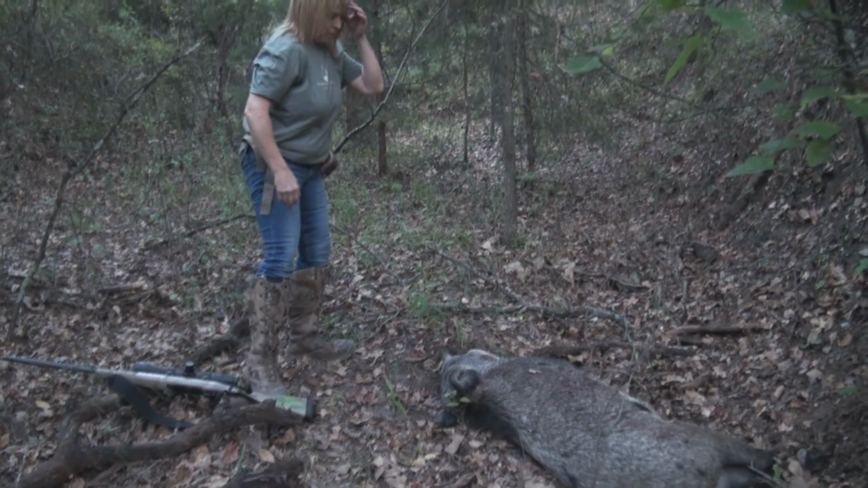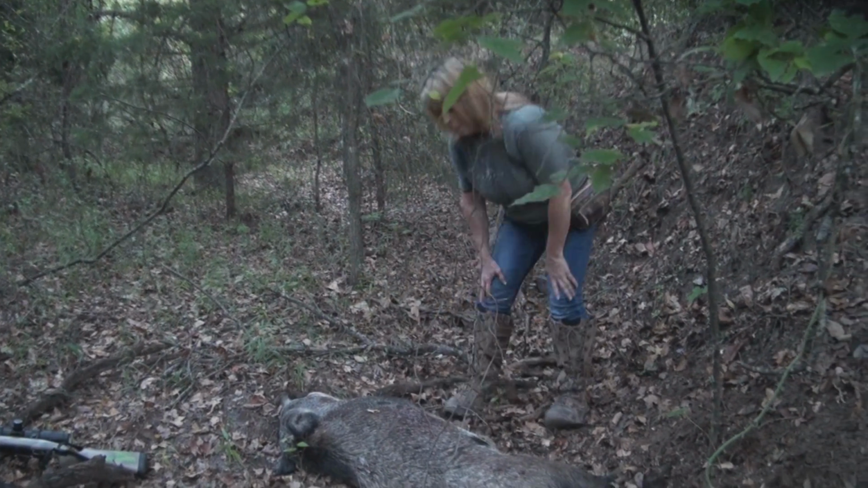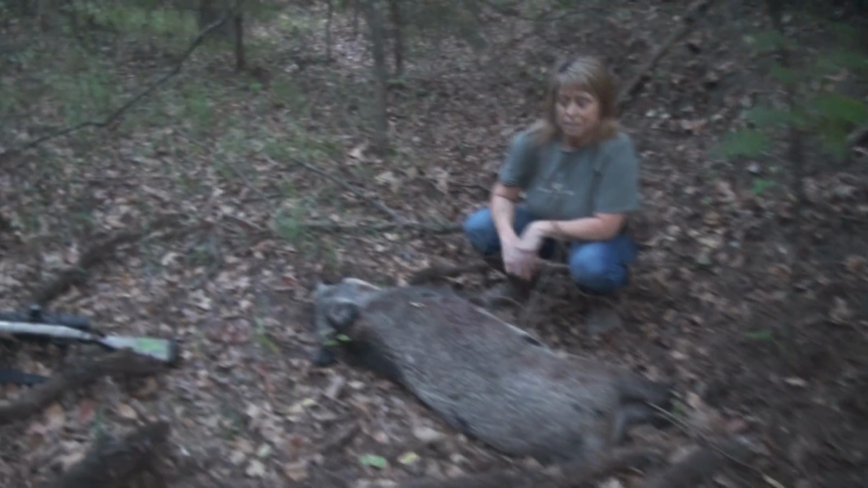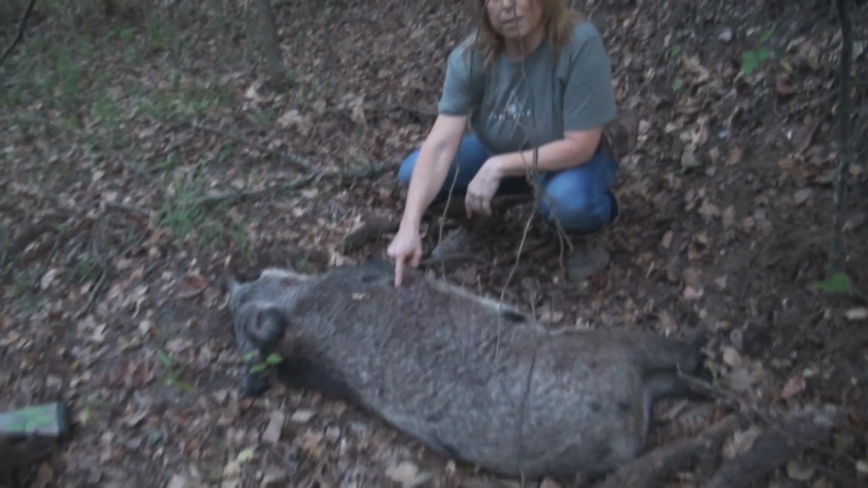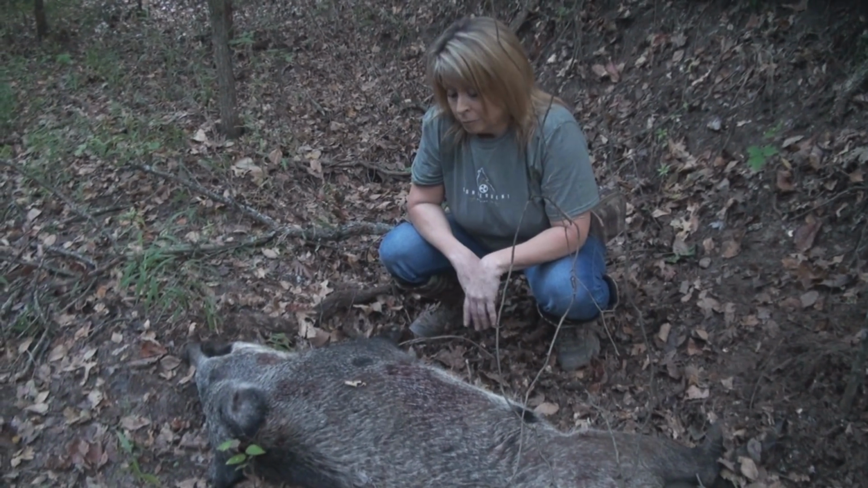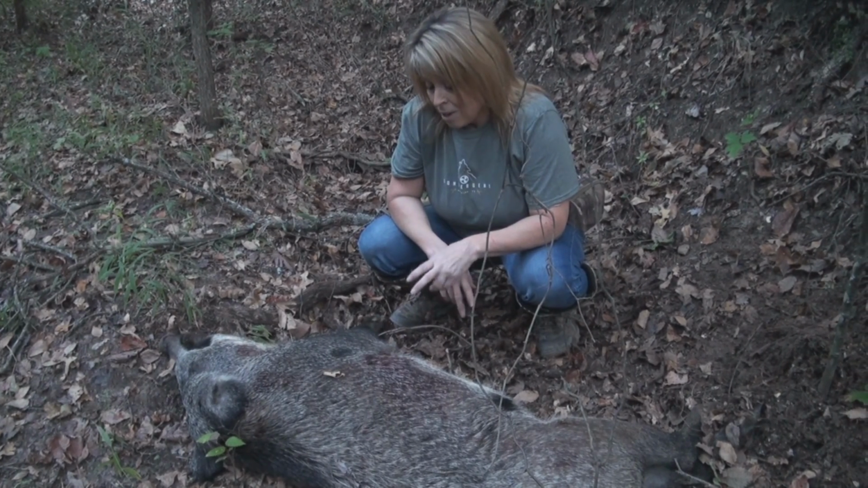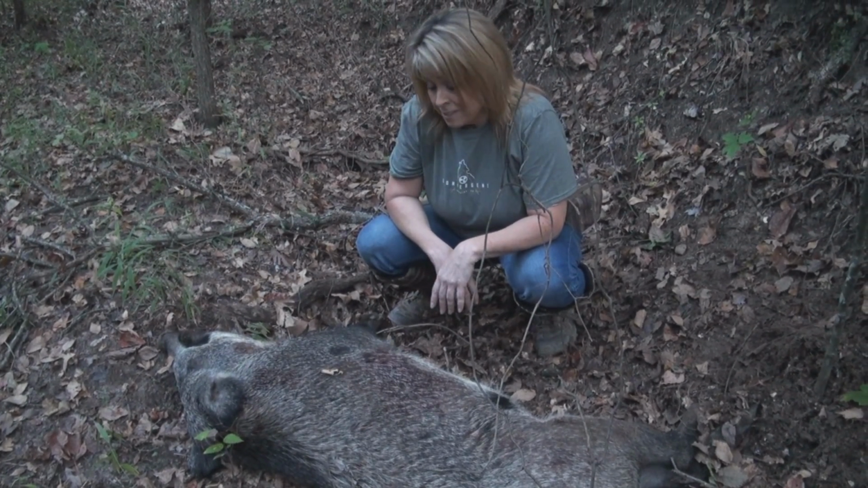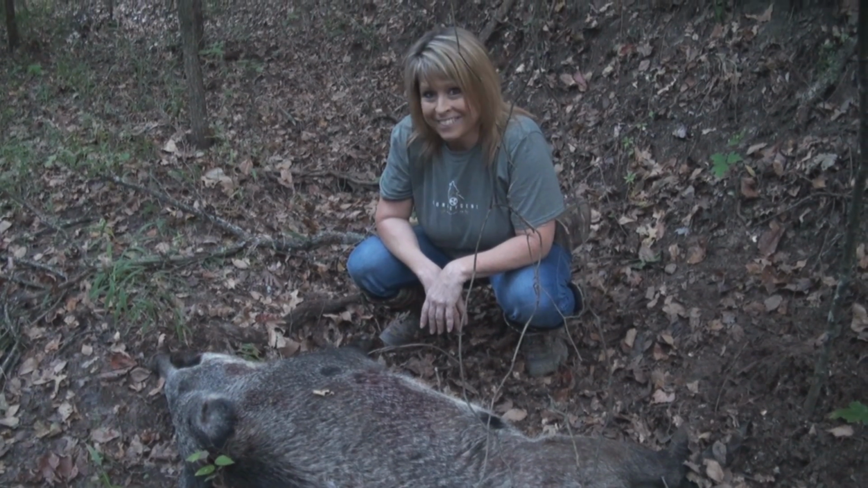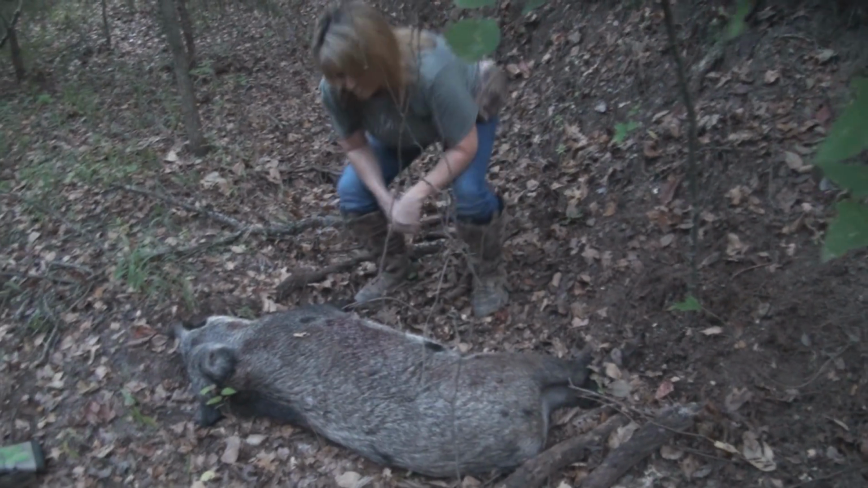Well, we hunt the ranches around this ranch, and we've tried for several years to gain access to this one. This is our first trip in. You hit her. I didn't hit her very far behind the shoulder. She was just determined. Well, she was pumped up when she came in. She came hard and fast and was ready to fight. Under normal circumstances, she shouldn't have run that far. No. That's why they call them hog zombies. That's right. Some of them make you work a little harder than others.